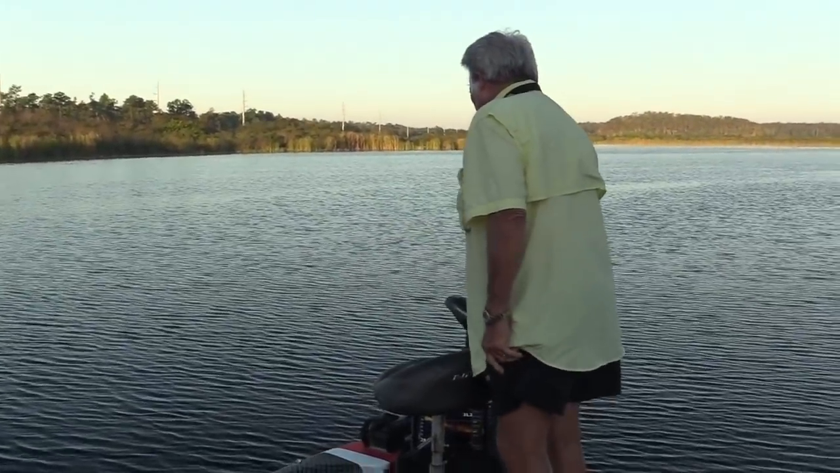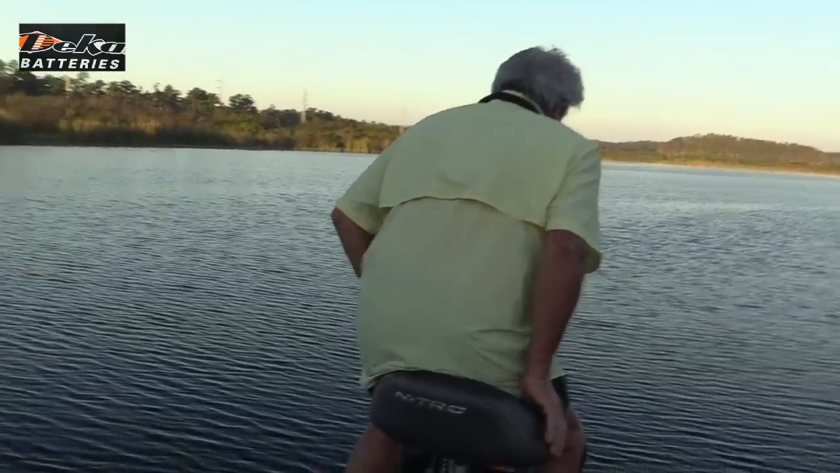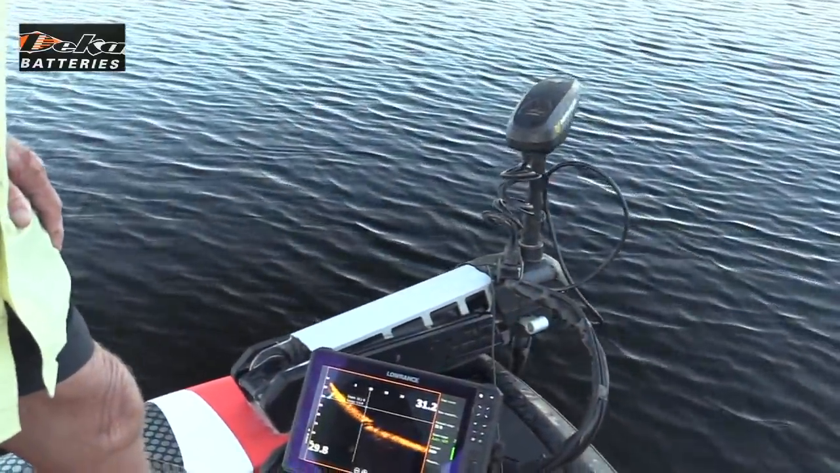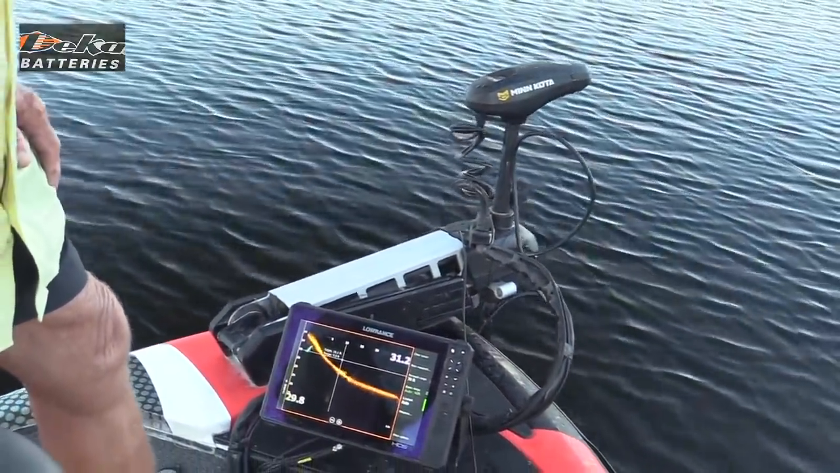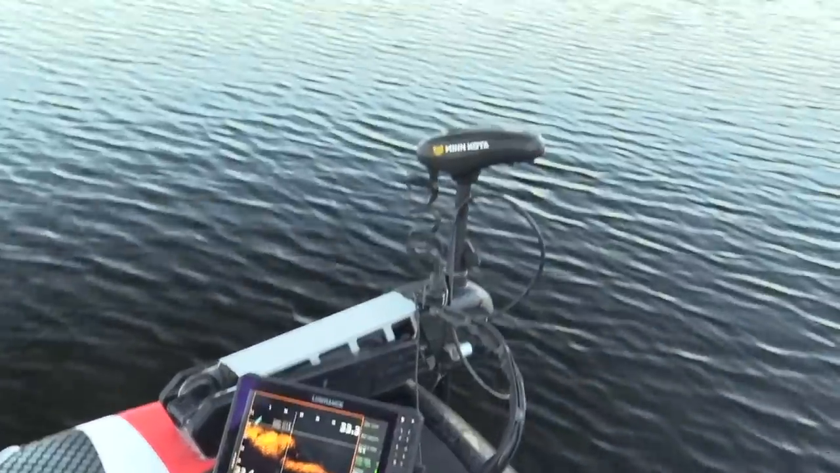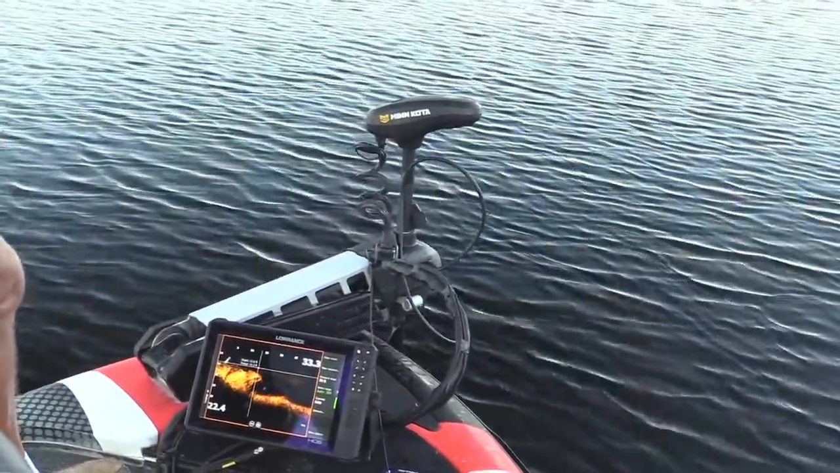Active target comes up. Now I'm going to scan real slowly with the trolling motor. If you watch this trolling motor, I'm just going to move it a little bit, see how it moves. I'll move it a little bit more. Okay, see, now I'm going over to that shoreline over here. Let me put the power pole up, and I'll get over to the shoreline.